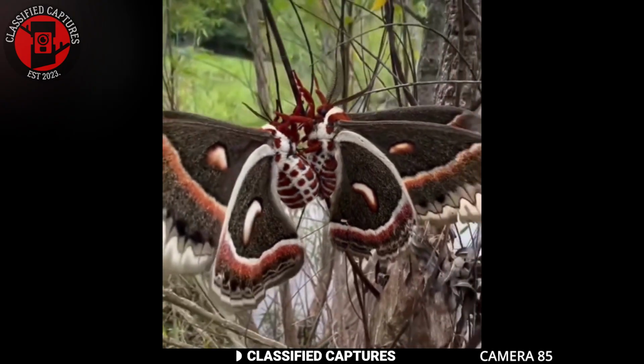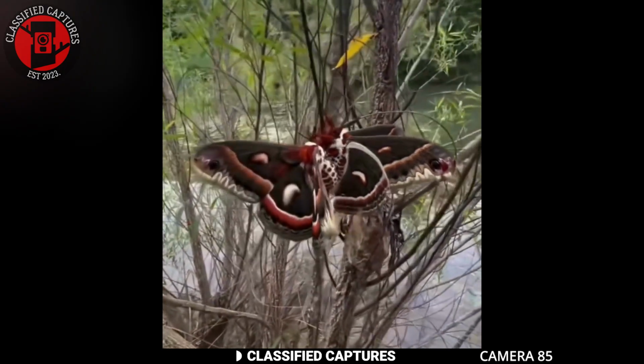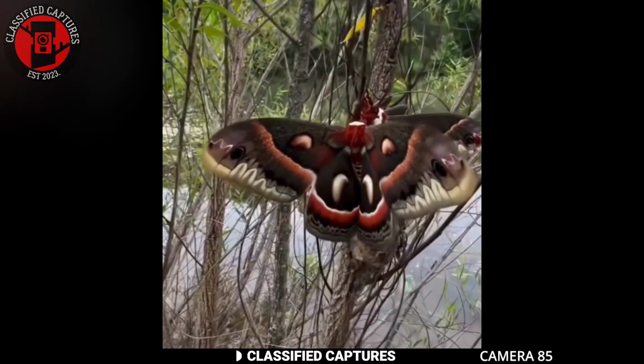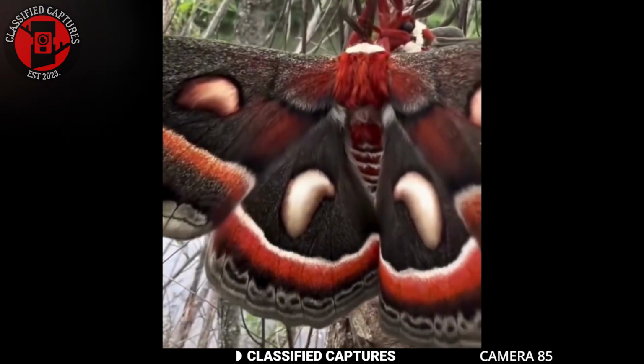Just in case you're wondering, yes, they are moths, and just like butterflies, moths can come in all colors and sizes. Here we see two beautiful moths perched on a tree going about their business, if you know what I mean. Just look at their vibrant colors and intricate designs.